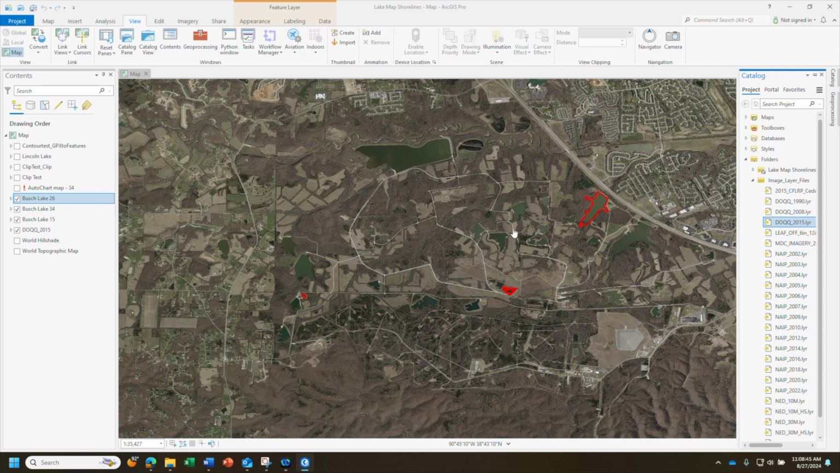From there, the first thing I do is navigate to the lake I want to map. So this is Bush Conservation Area. I'm going to move over here to Bush Lake 27. This is the lake I am going to create a shoreline for. The first thing you do to do that is go back into the catalog pane, right click on the lake map shorelines, your project name. I have one project where I keep all my shorelines. So right click on that. From there click new, then shapefile.